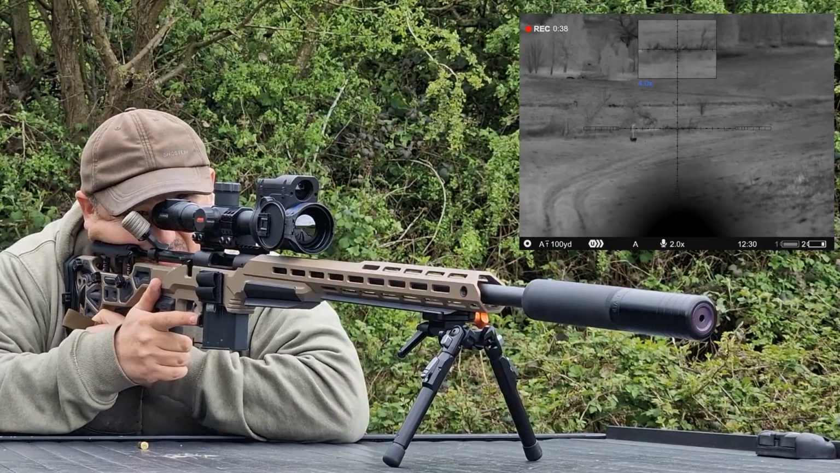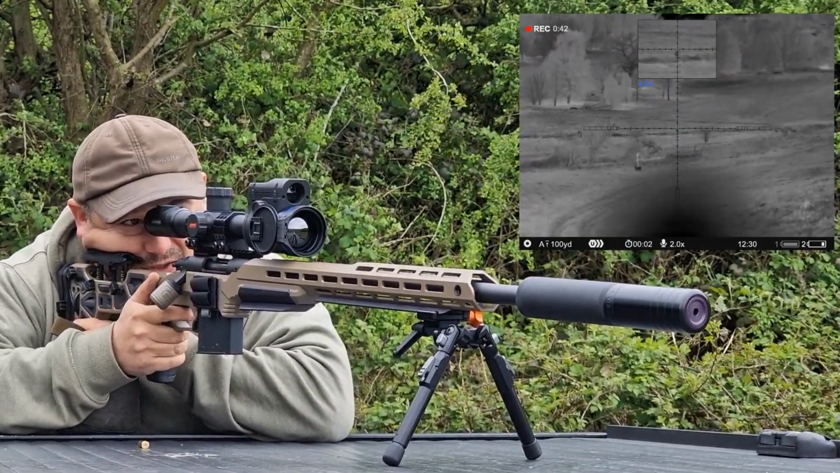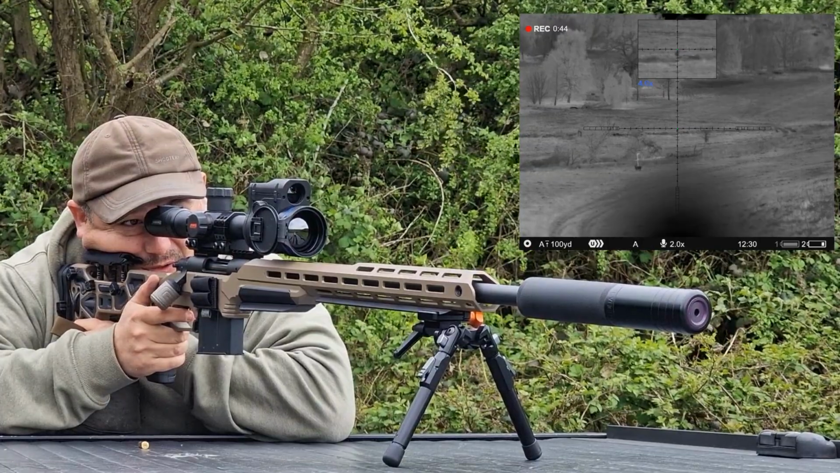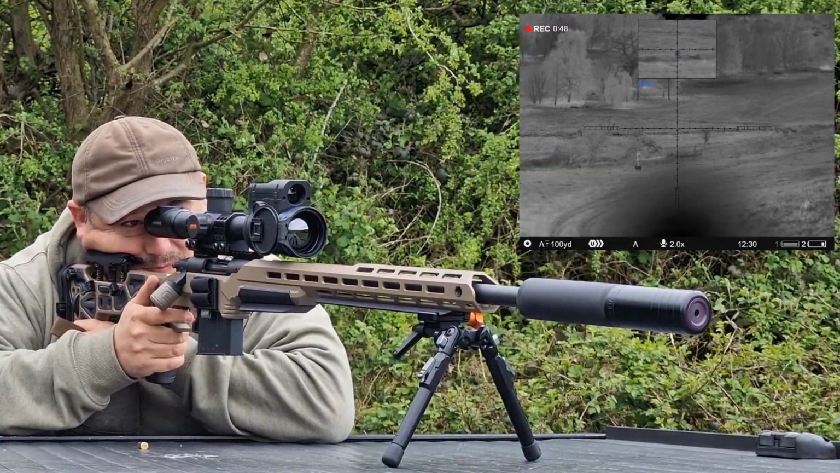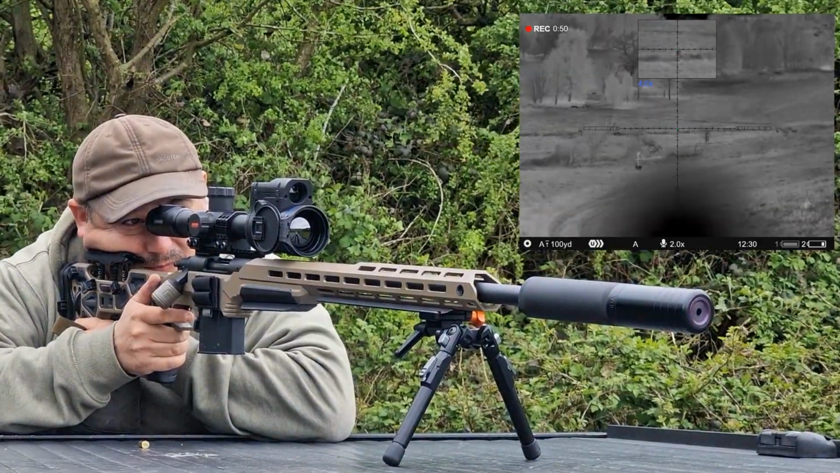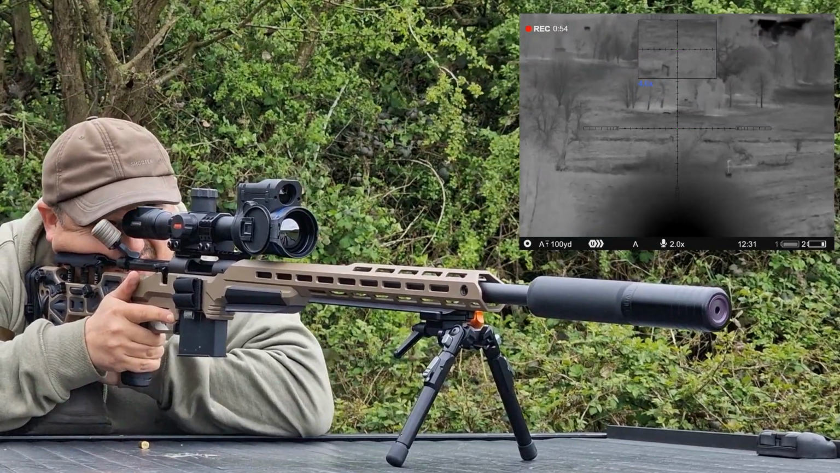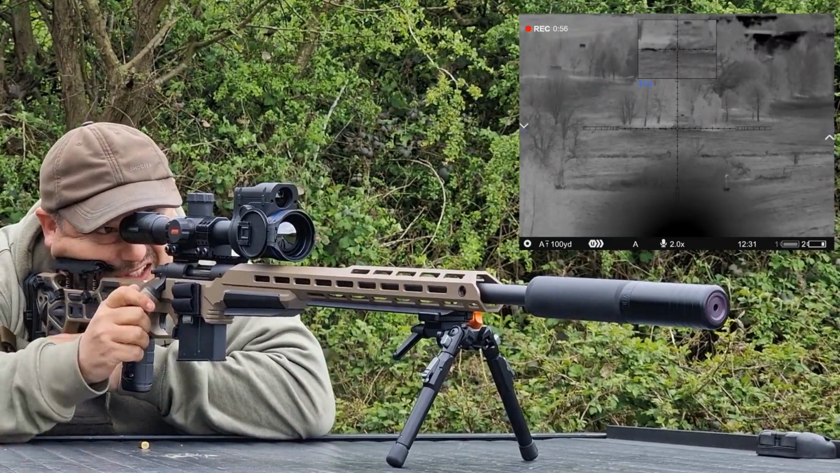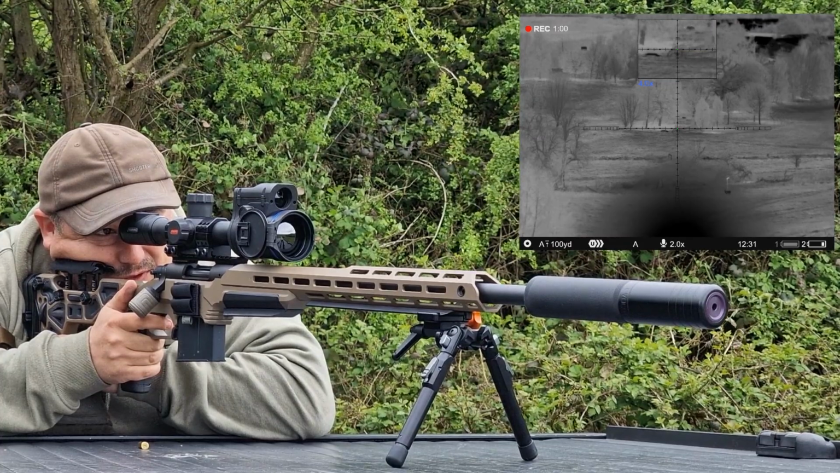And then we'll go down for the 265 yard fox. You will see the moderator heat up at the bottom of the screen. So onto that steel fox there. Good strike. We'll try for 3. If I can see them, yes I can. But I probably won't hit them because of the wind. But we'll give it a go, so 300 yards.